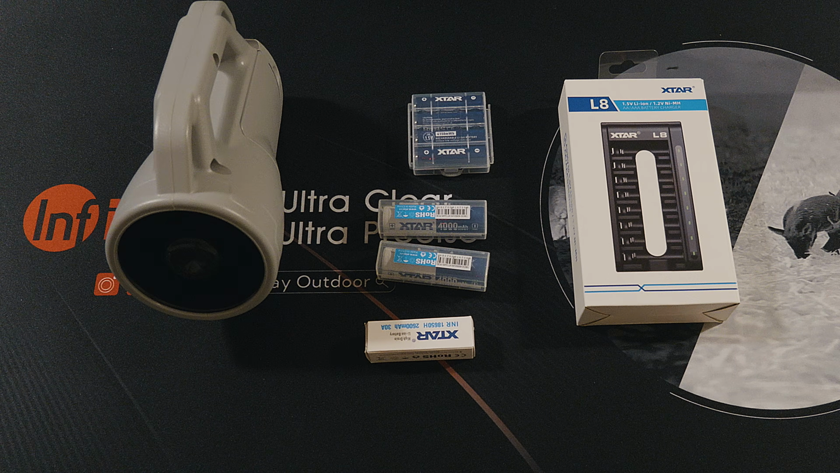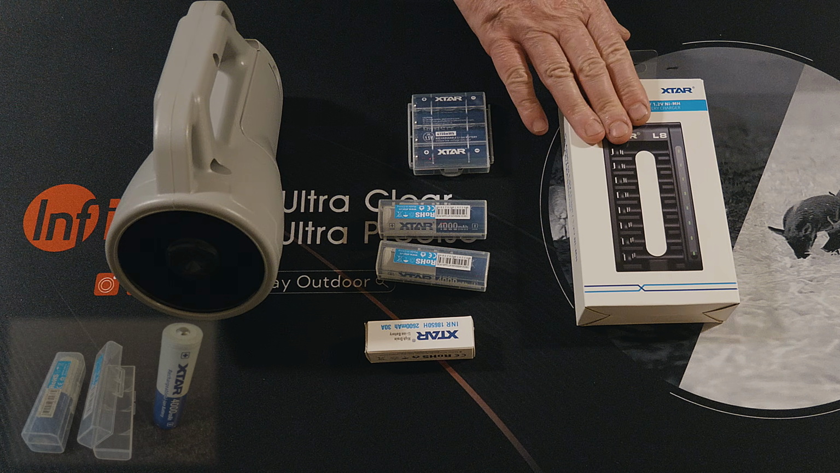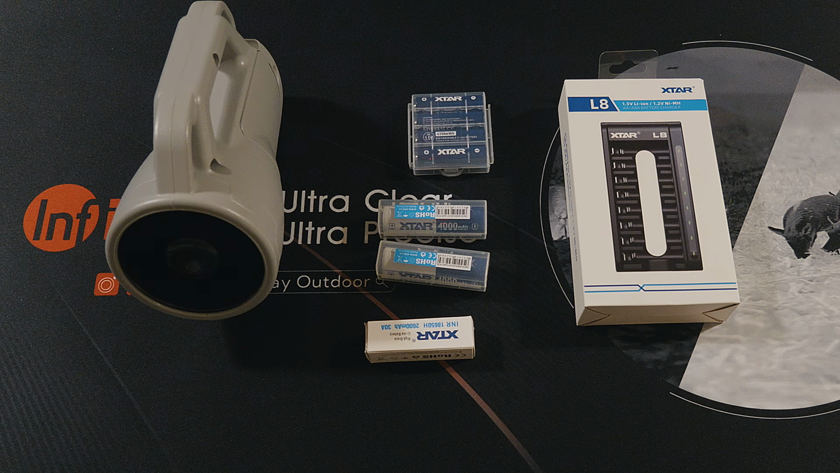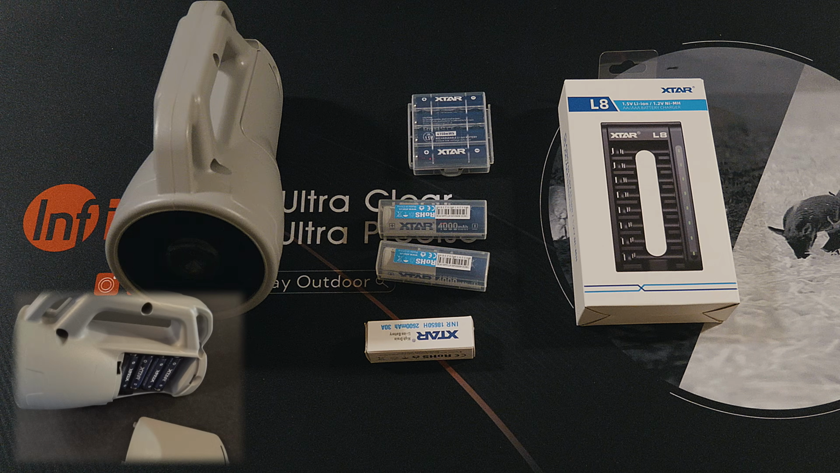They'd also sent me a couple of 18650s, but I hadn't used them at the time, so I didn't say anything really about them. But they did send me the charger that will charge 8 AA batteries at a time, which was ideal because I've been using them in this Fox Pro caller. That takes 4 batteries. It's the Inferno, so it doesn't have the built-in power pack.